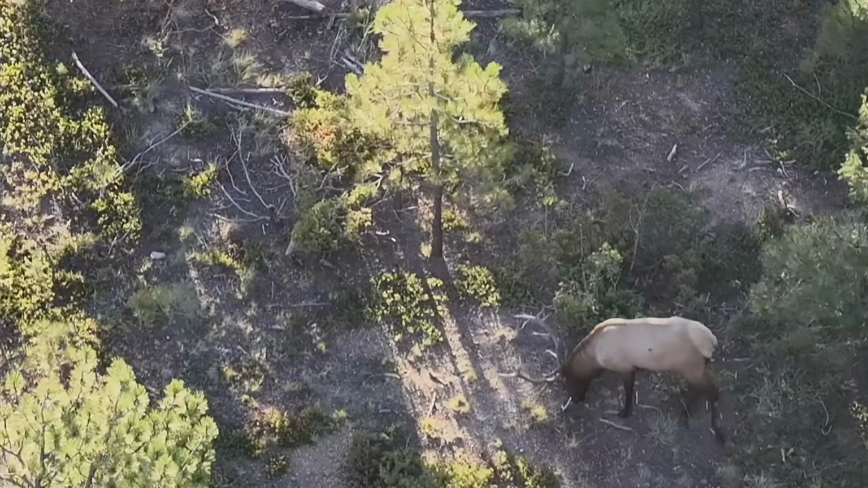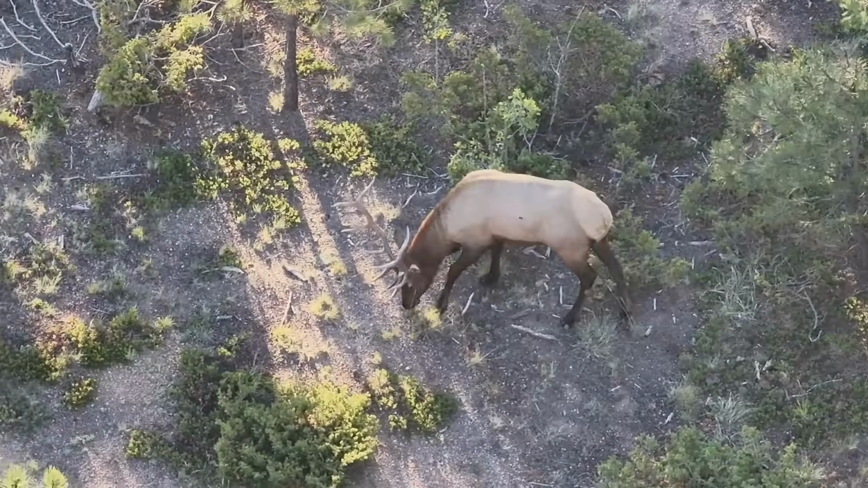Over the past week, I've been researching elk movement with a thermal drone. This isn't something I've ever seen documented before. Trust me, I've looked everywhere.